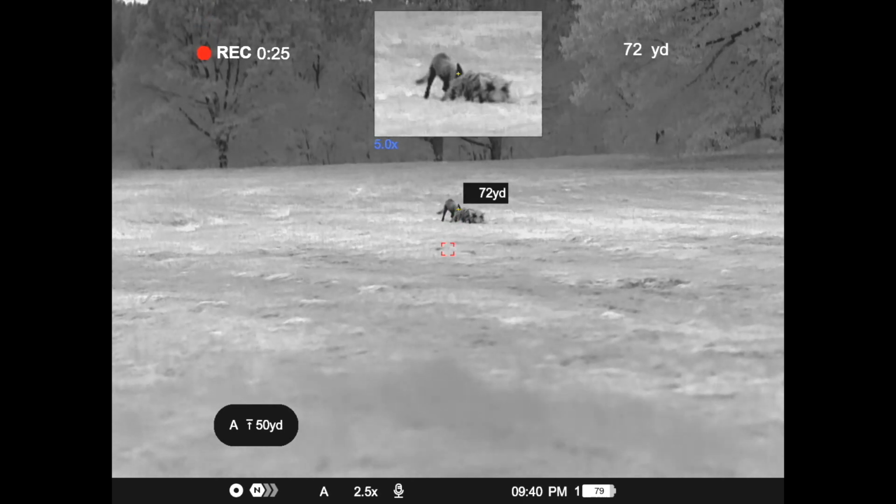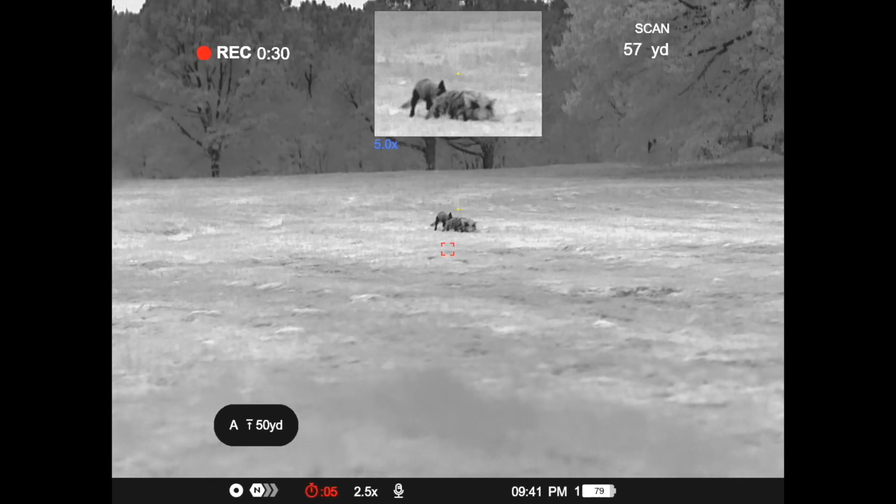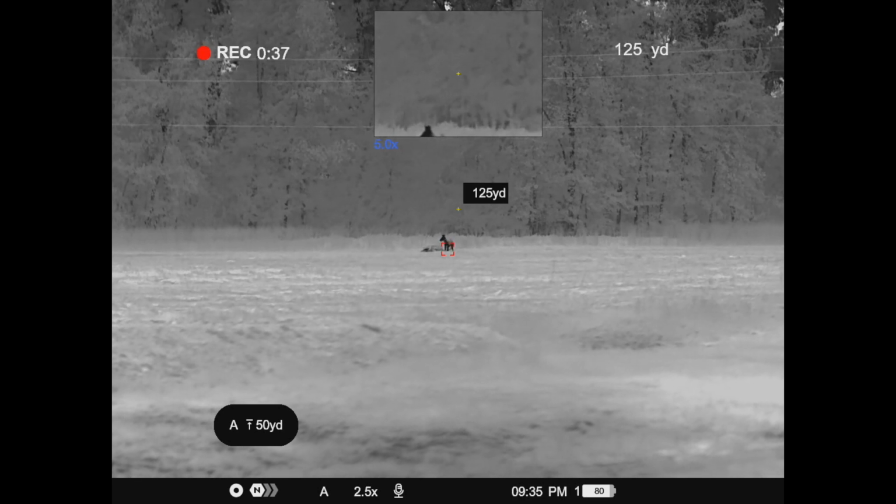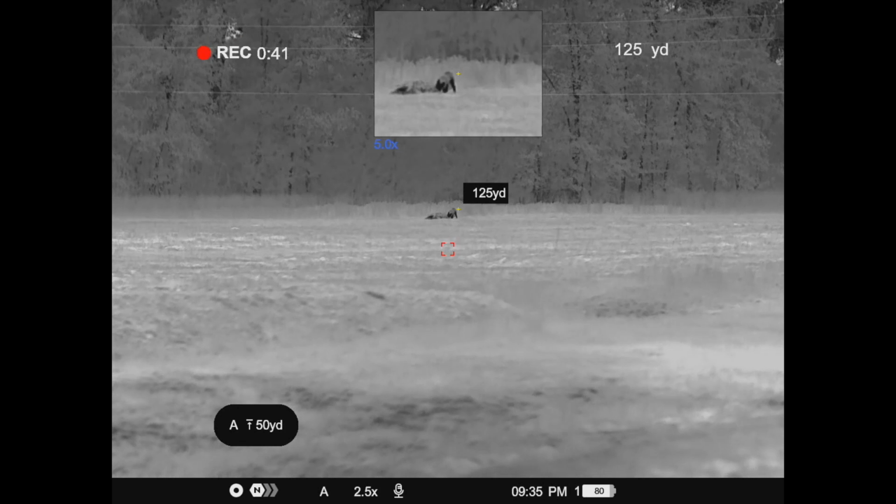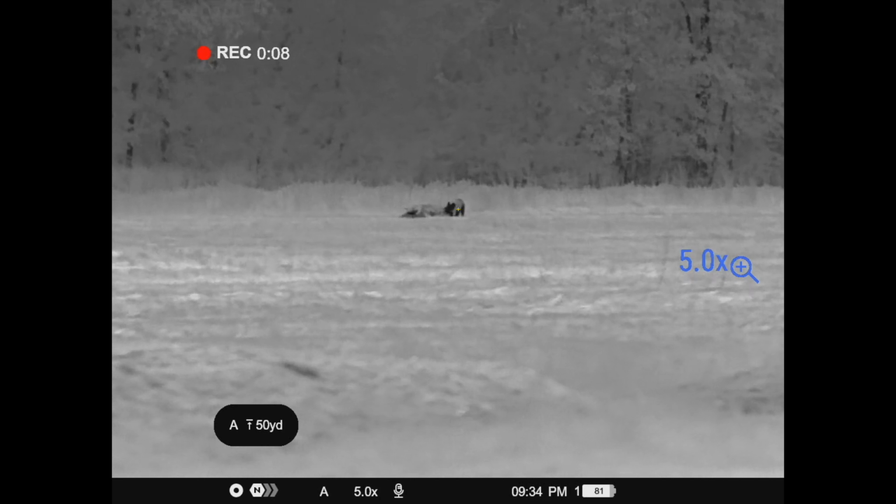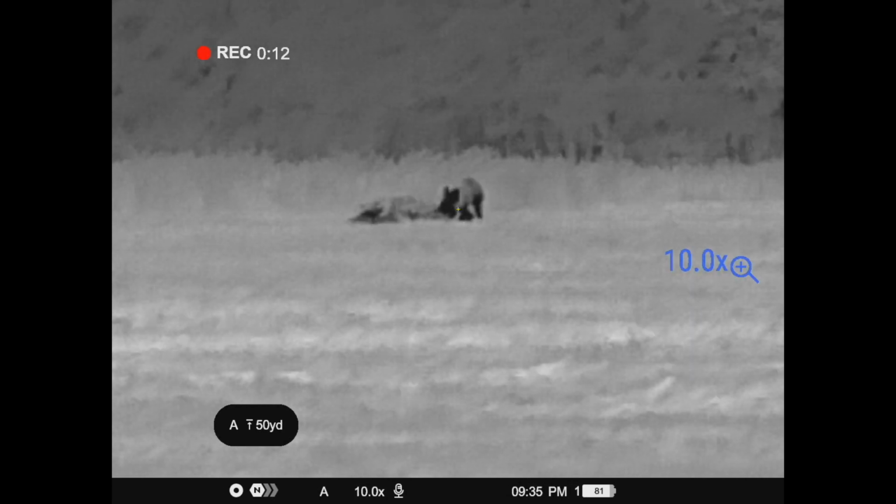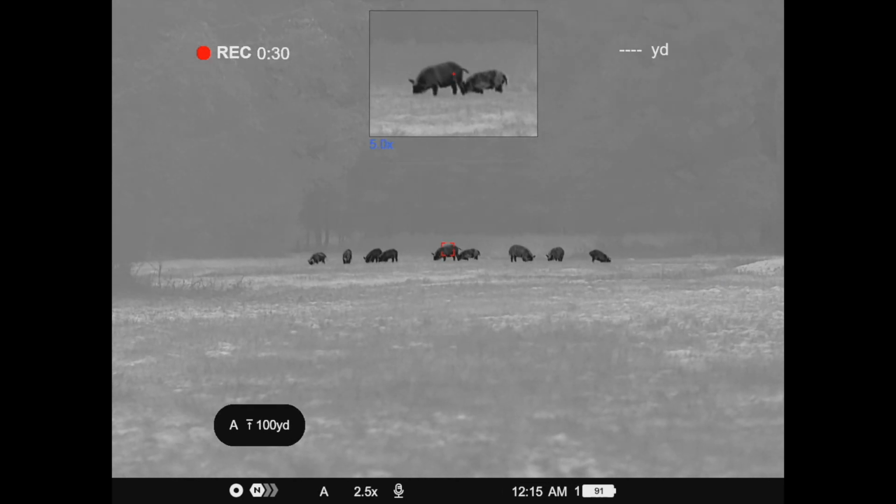It starts at 2.5 power, goes to 20 power magnification. It's a 61 feet field of view at 100 yards, a very generous wide field of view, 50 hertz refresh rate. It's got a display size we talked about, 2560 by 2560, and a 3,000 yard detection range. The way they figure detection range is that it's a human-sized target. They say at 3,000 yards you'll be able to pick up a heat signature from a human-sized target.